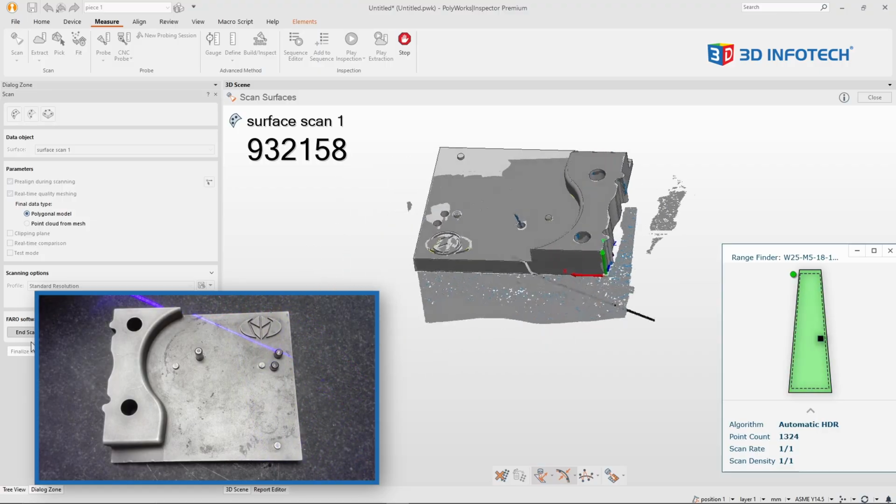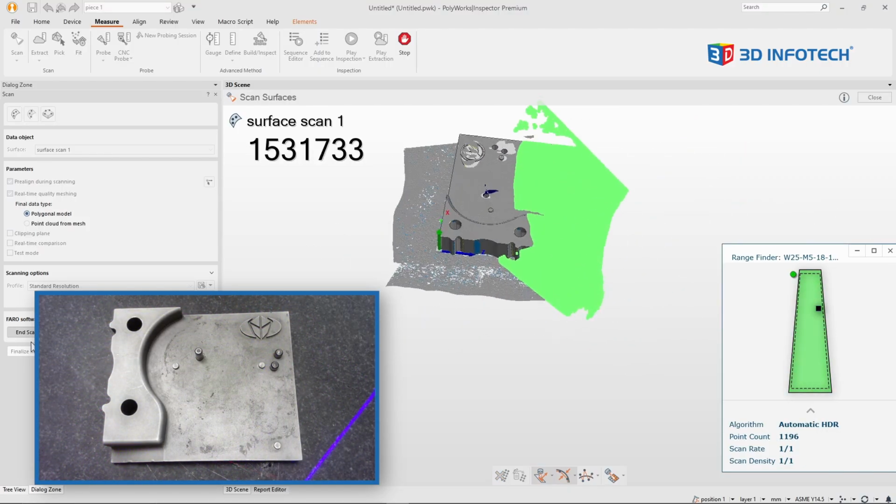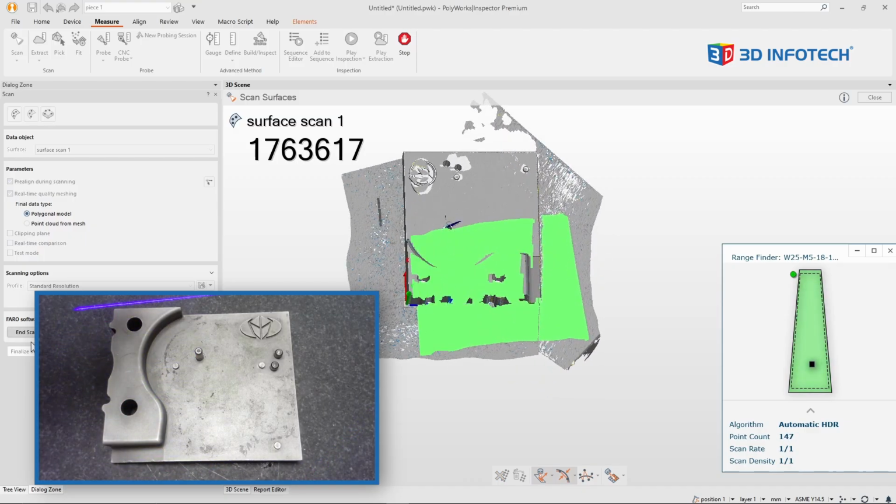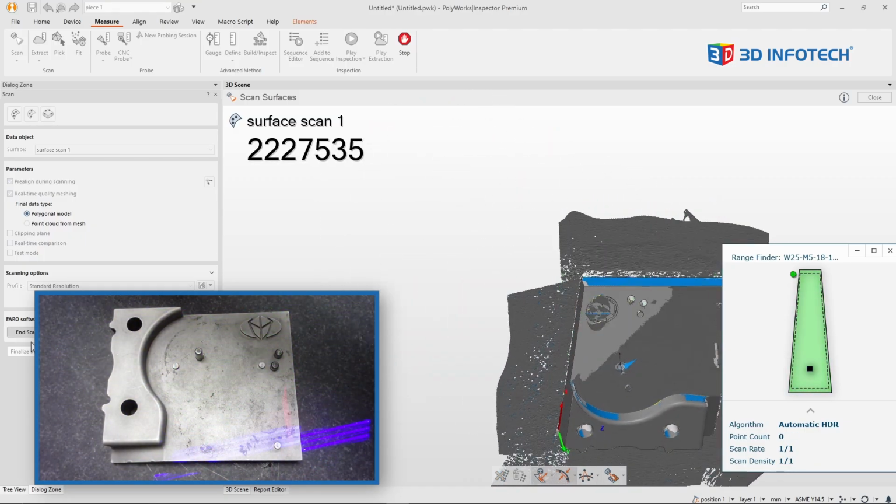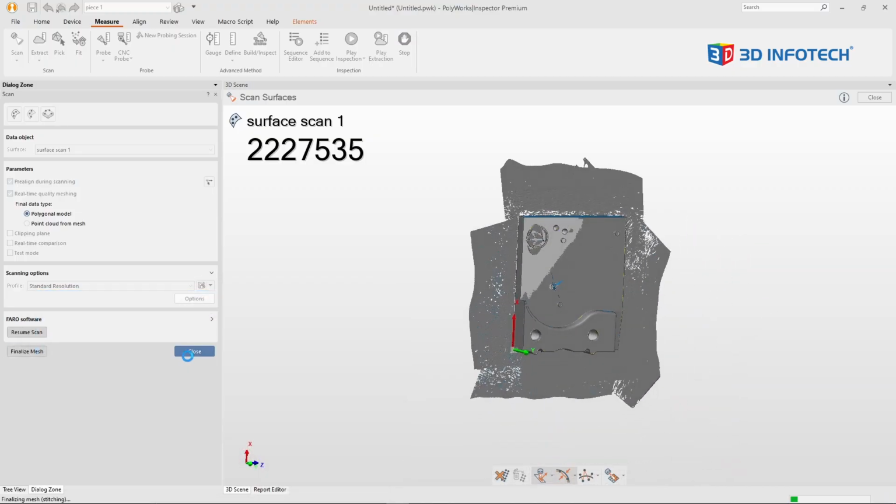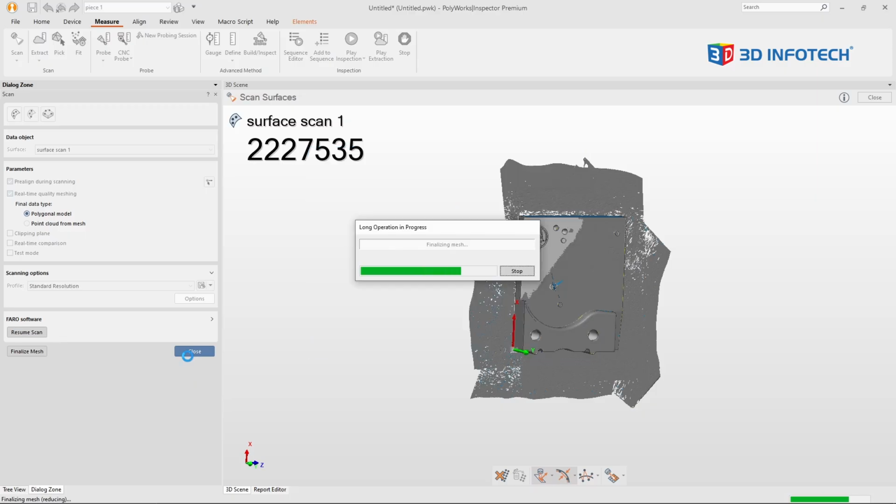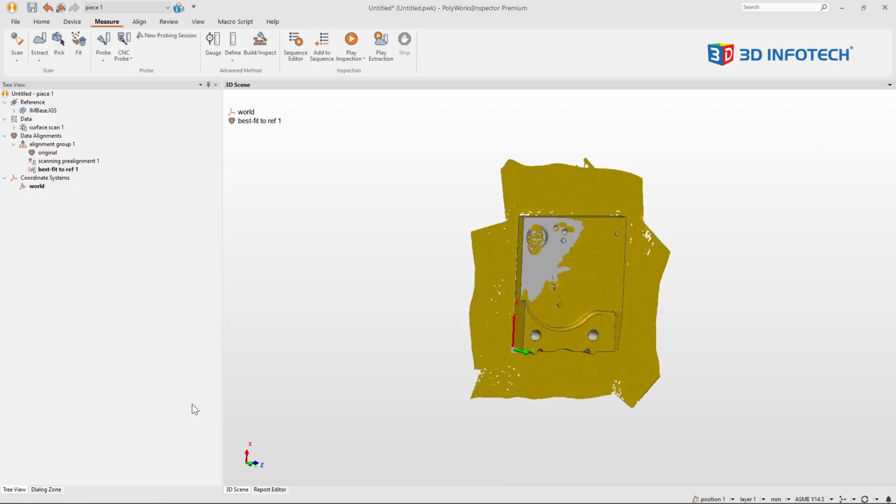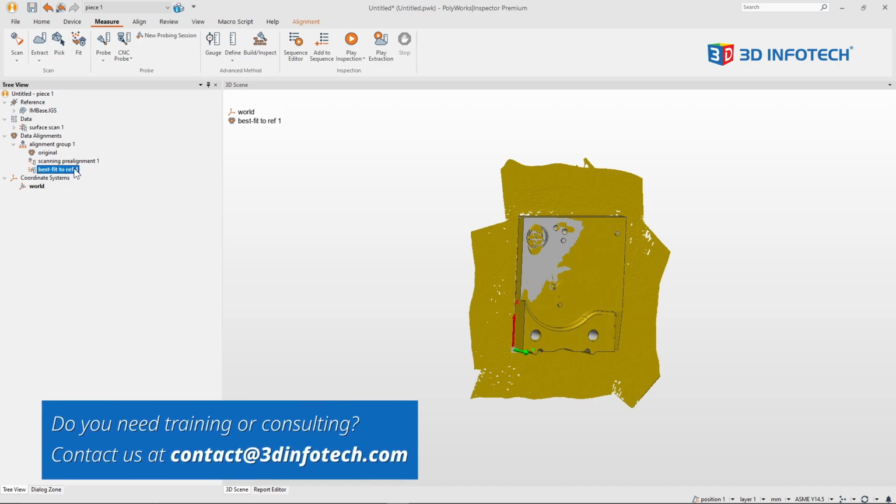Let me go ahead and continue scanning my part. And finish. And you'll notice, because of that setting, there is a scanning pre-alignment alignment in my history, followed by a best fit.